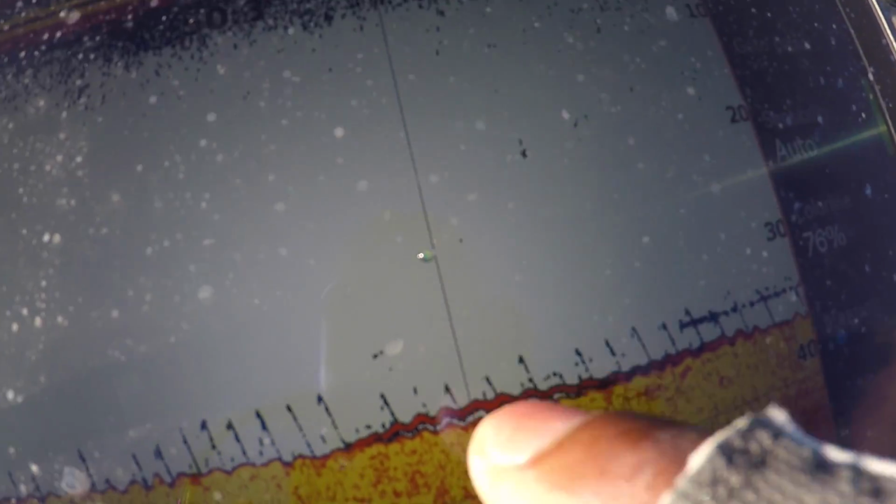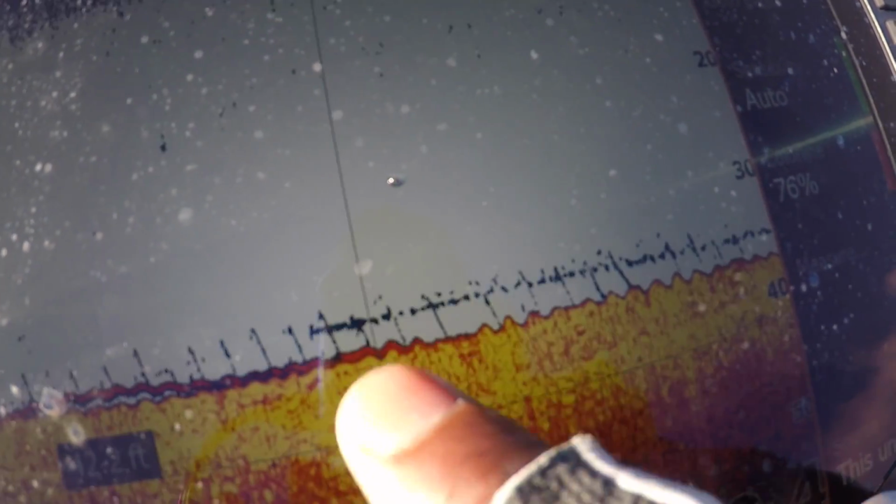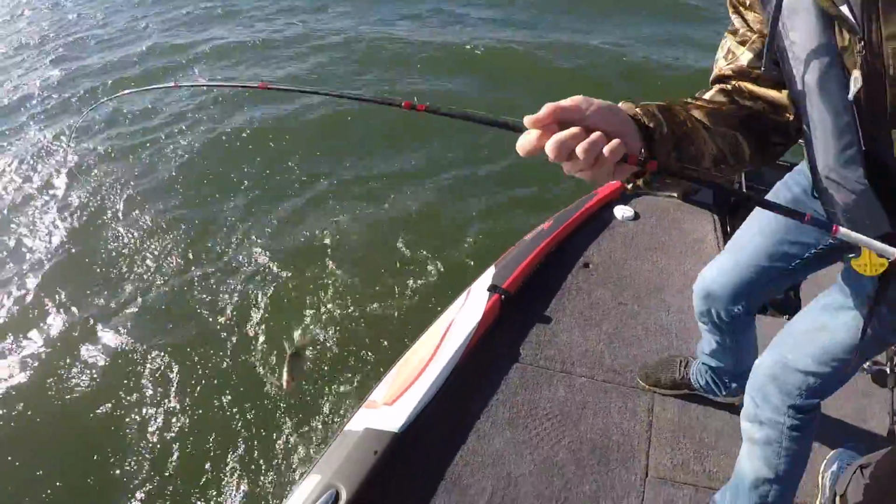That's the fish right there. You can see he was on the bottom the whole time. Then he just rises up just a little bit. That squiggly up and down, that's your jigging spoon right there. That's just my Ned rig just sitting right there. Pull it off the bottom and big old striper.